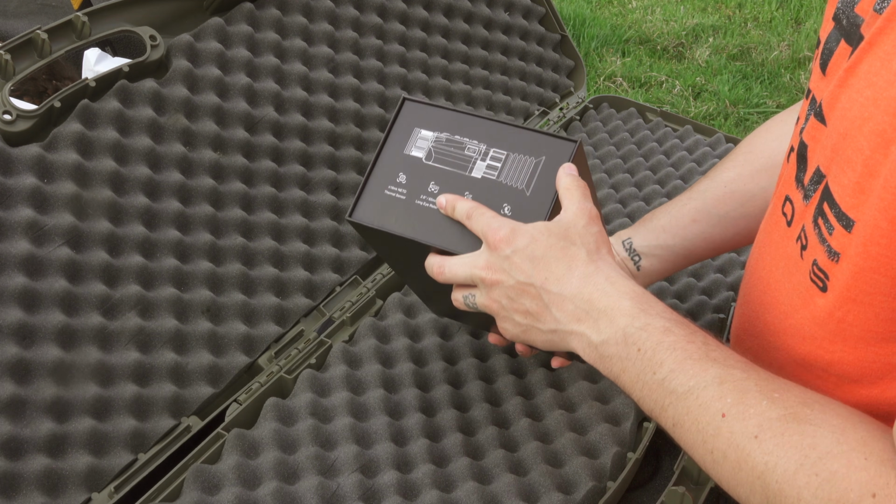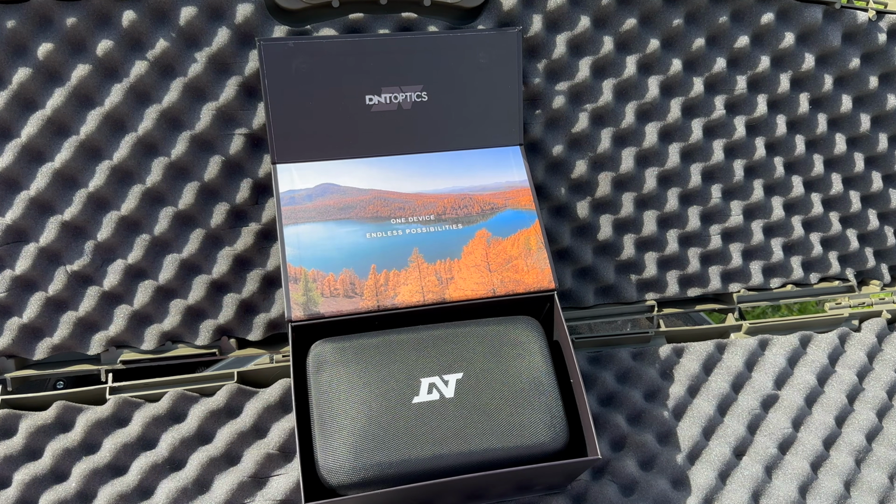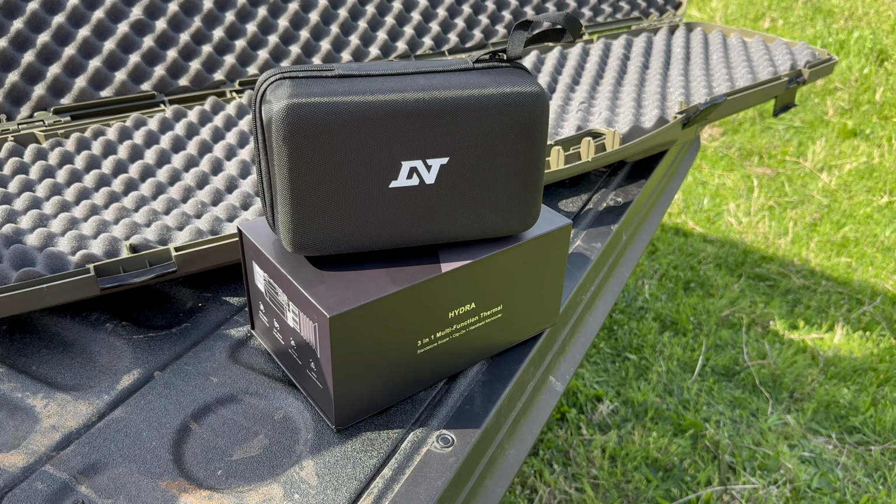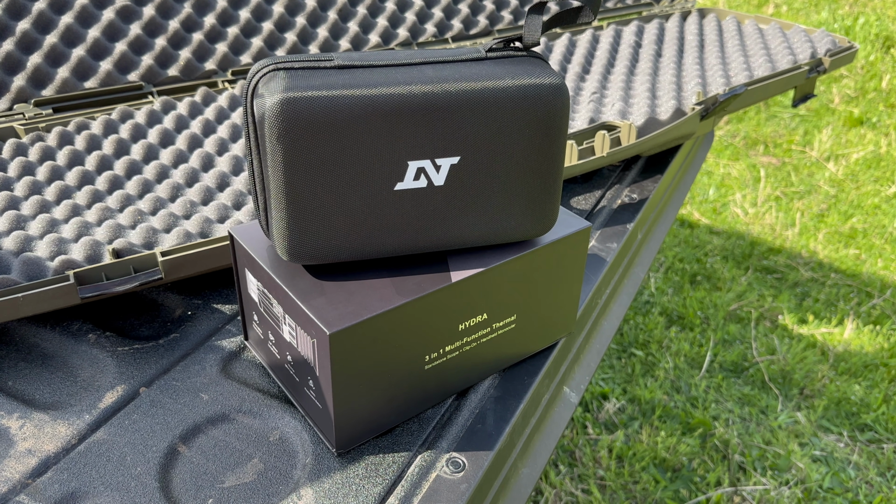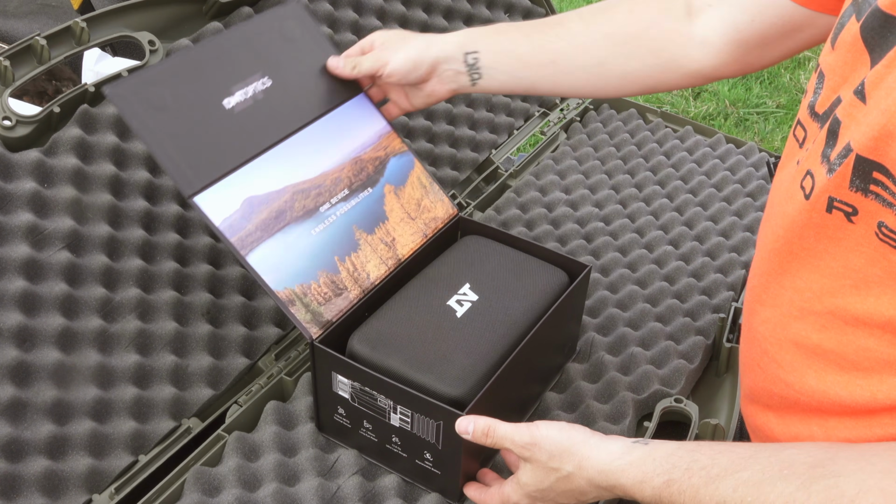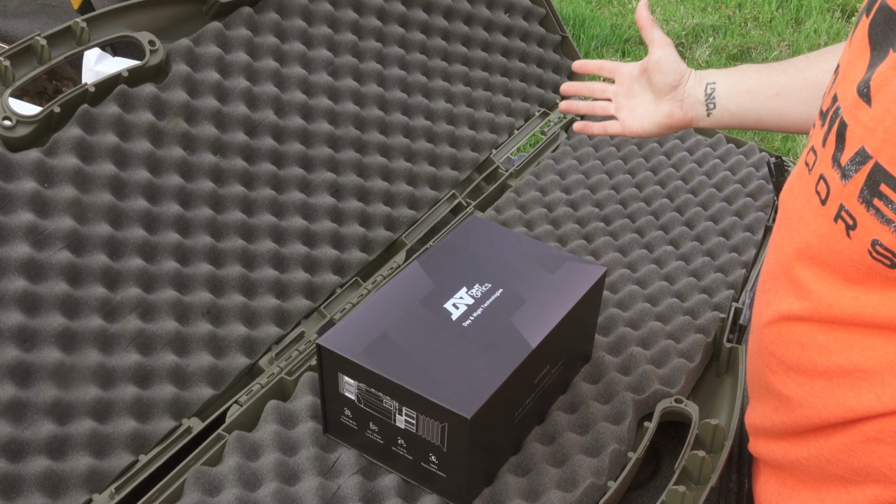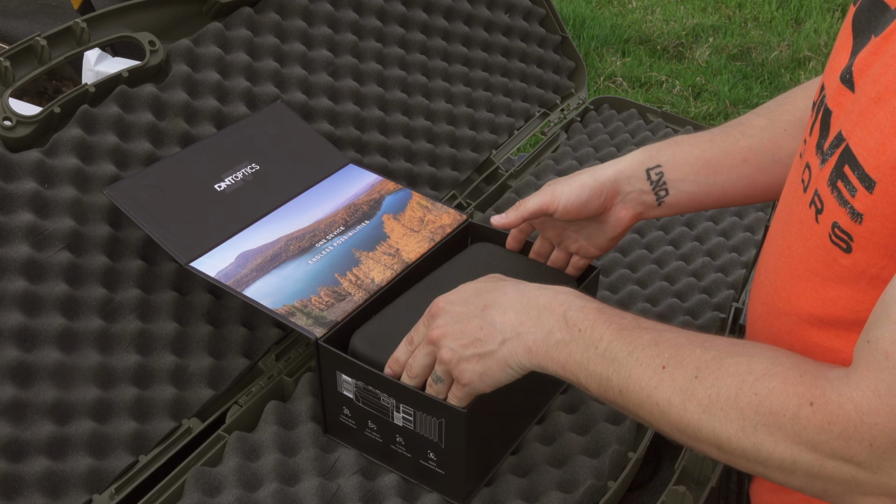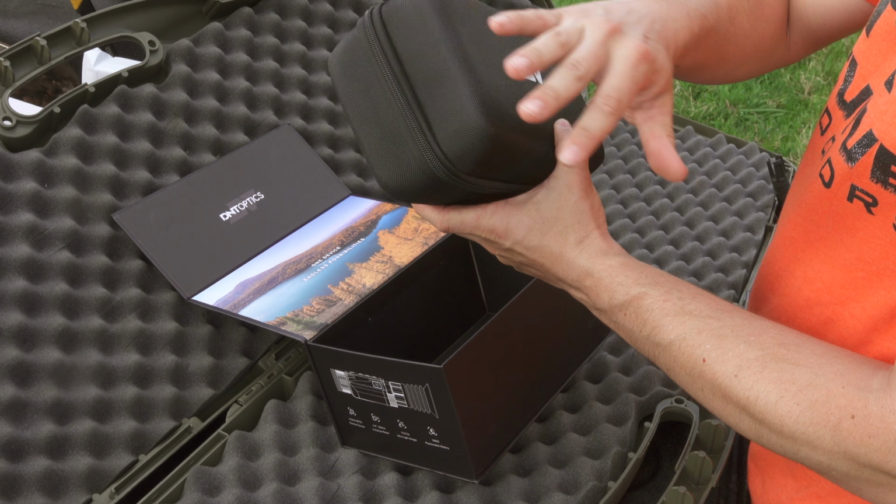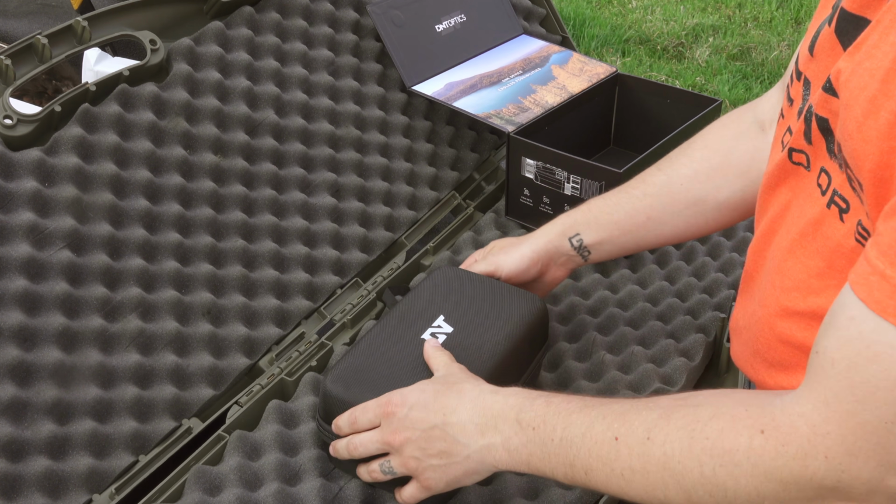Before we start completely unboxing it, I just want to say that I am a sucker for good packaging. I love good packaging. It doesn't take much effort for companies to make packages good, and so I really appreciate when they do, especially when I'm spending $1,000+ on an optic. But when you open this up, you can see it's got 2 little magnets here, so nice closed box, looks really great. And then inside it's going to have this box that is going to be for transport. So if you're needing to transport it, keep it padded, keep it protected, you're going to be able to keep this for the long term.